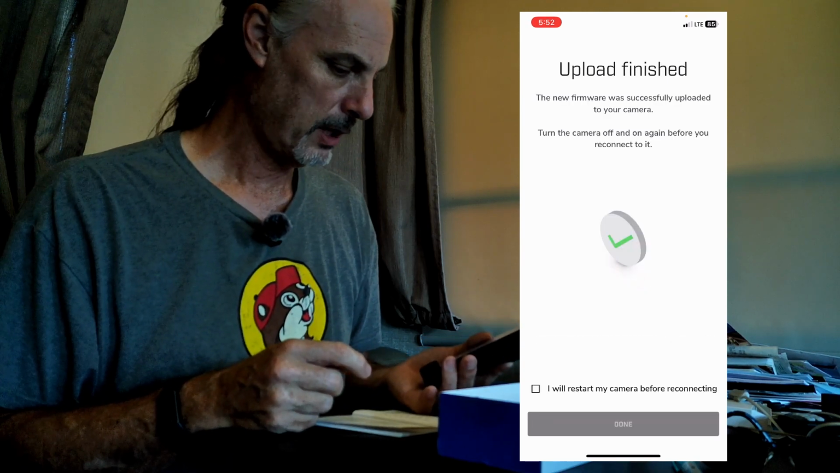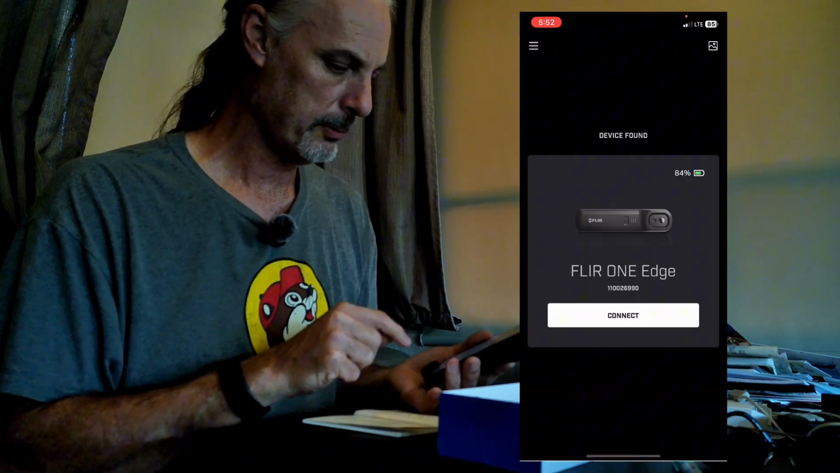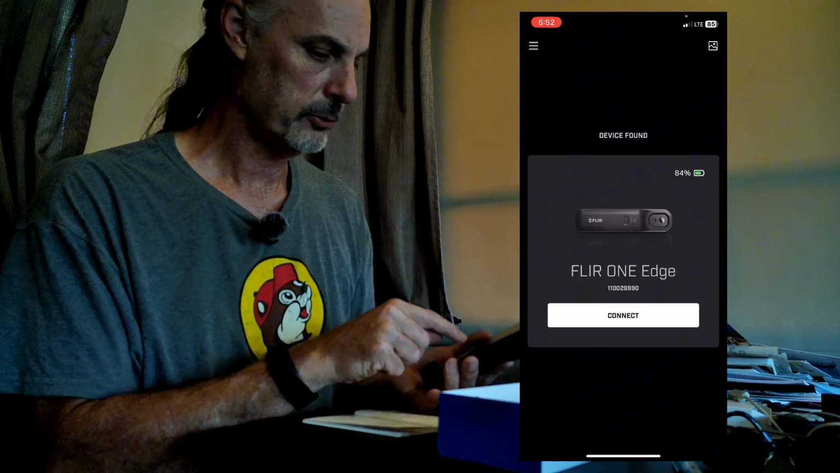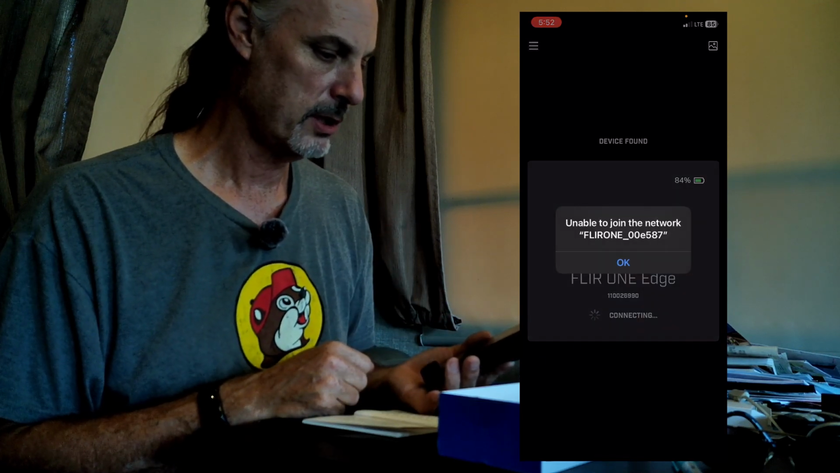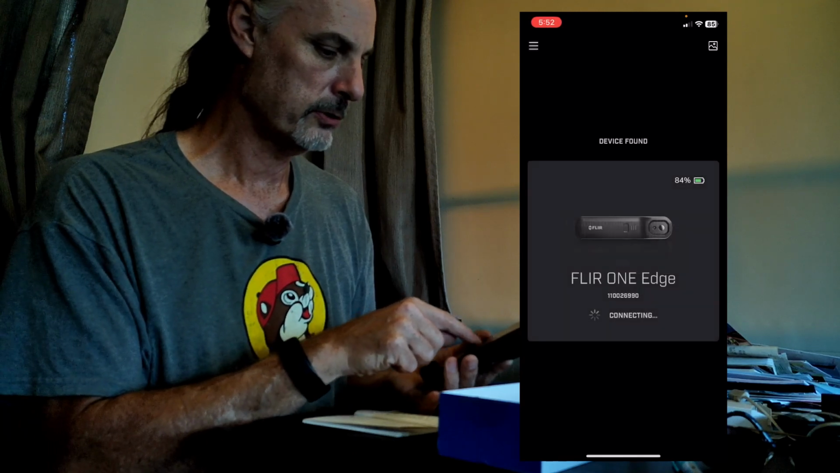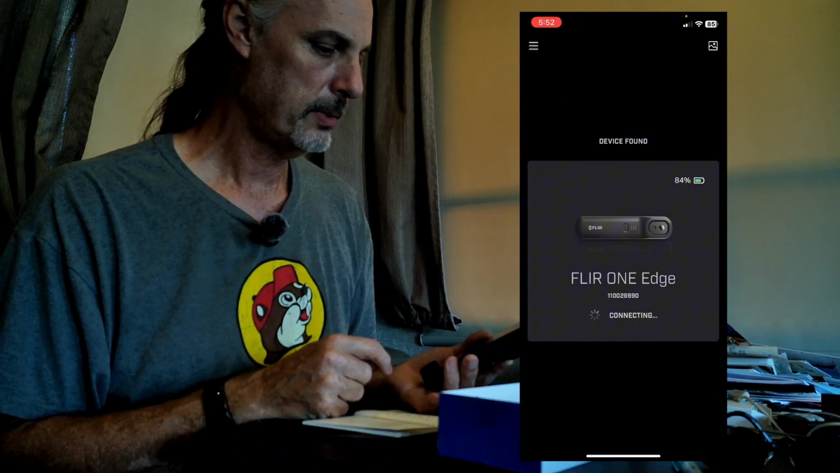Okay, there we go. Finished. It says it wants to restart my camera before we go forward, so I'm going to say OK. And here it is again saying the device was found. I'm going to say connect. It asks me if I want to join. I'm going to say join, which is the Wi-Fi connection. And it's going to say it's unable to join, which is hopefully not a problem.